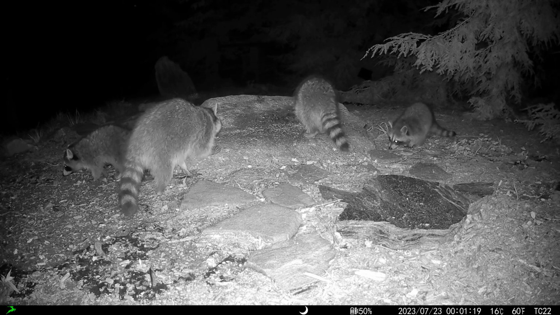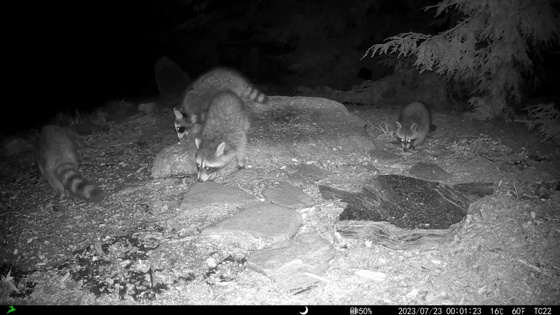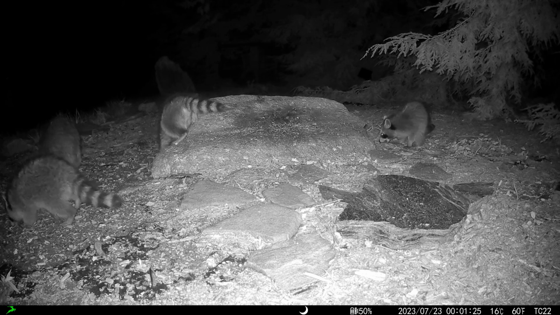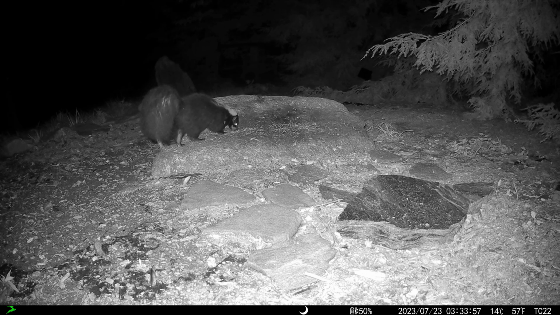Here are two examples of the excellent job the PIR auto level and auto exposure with the 1/30 shutter speed do at night, of clearly showing this raccoon family and skunk up close without overexposure and loss of quality. These videos were not altered.